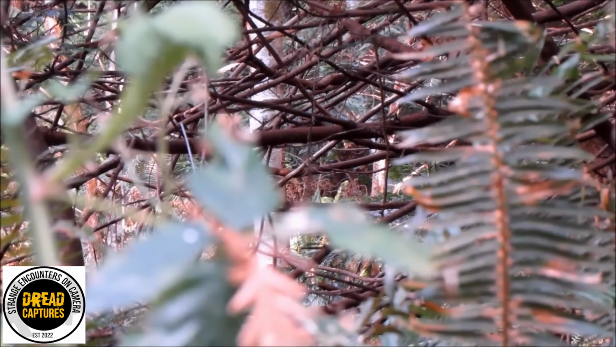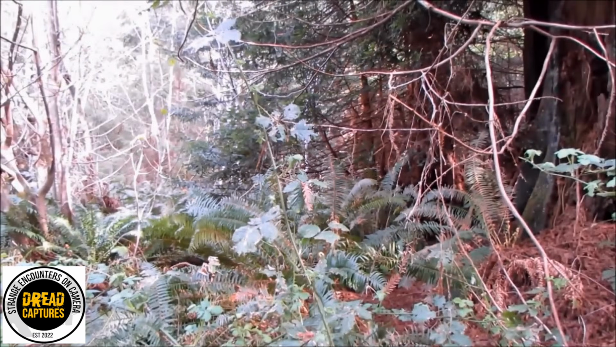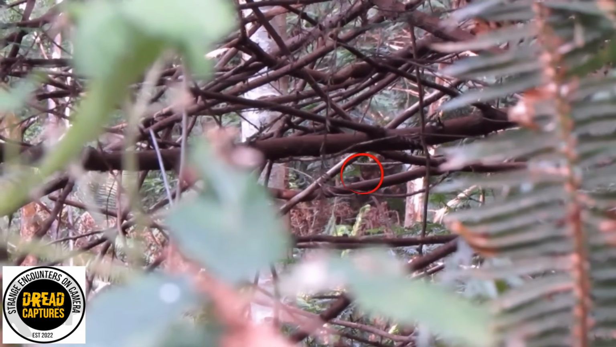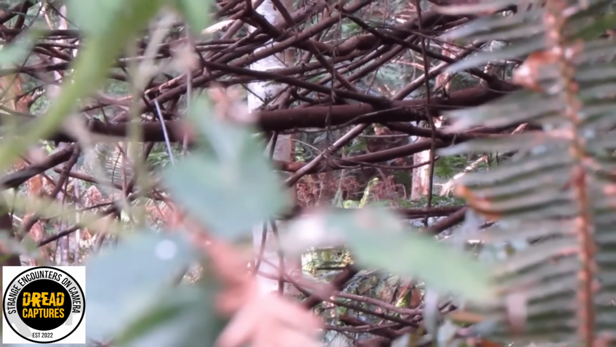Now, here's a fascinating theory from viewers. These tree structures aren't dwellings, but they're actually communication markers. The size and number of limbs represent the troop size, telling other Bigfoot families about local group strength. Very interesting. It's a brilliant territorial marking system if true. I mean, that would show us they're way more sophisticated than we ever thought.